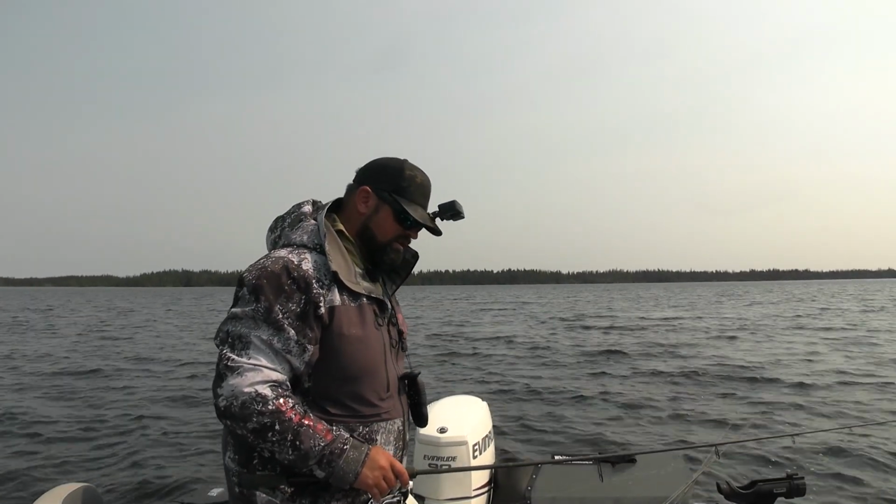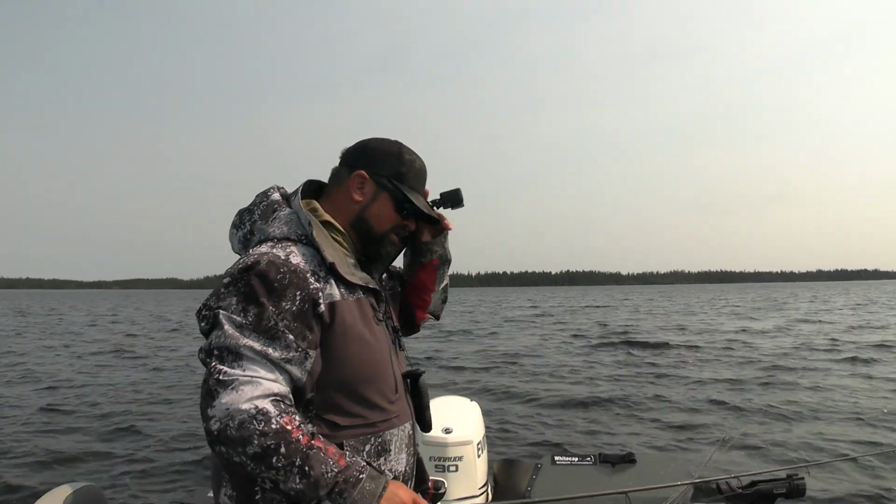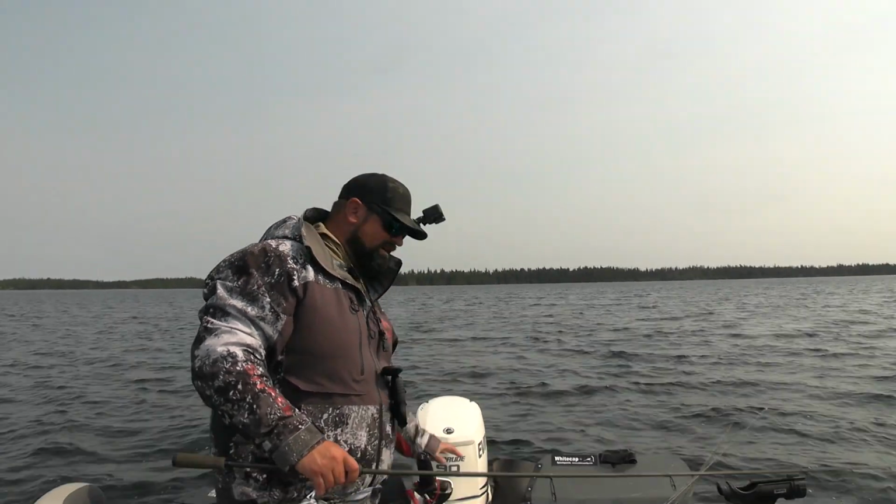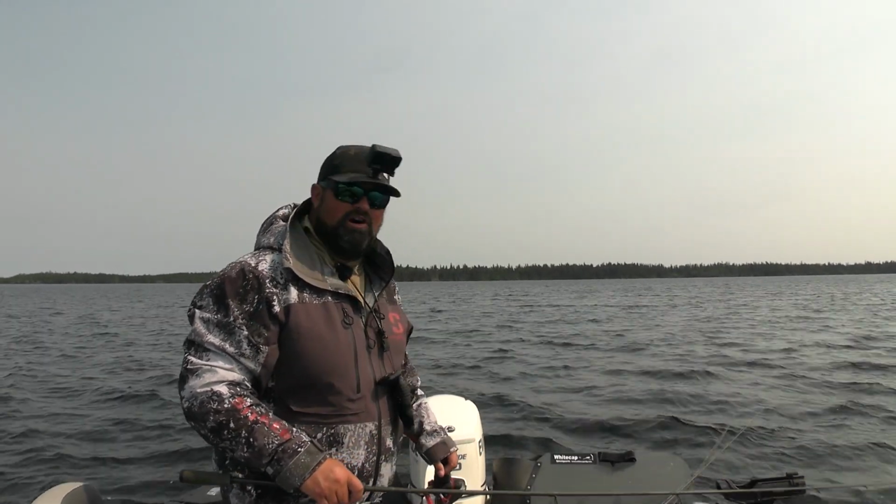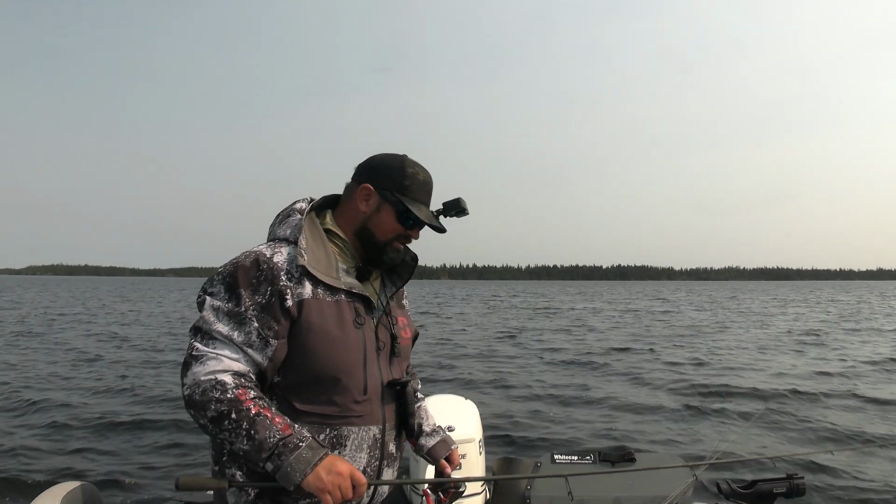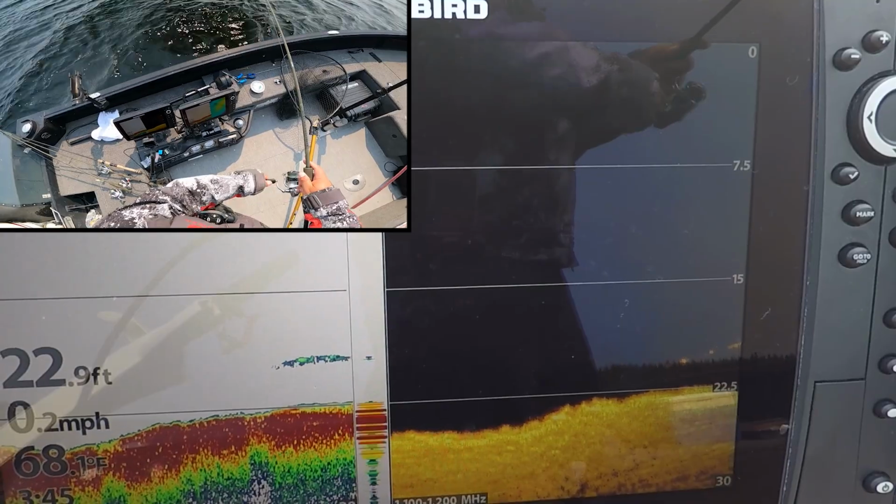Okay, we're having a good day. Just looking for something bigger, but we've probably caught close to 20 walleye already, give or take a couple. All average 22, 23 inches. I'm gonna get the hyper rattle out. There's some fish down here. I just can't get them to eat right now.